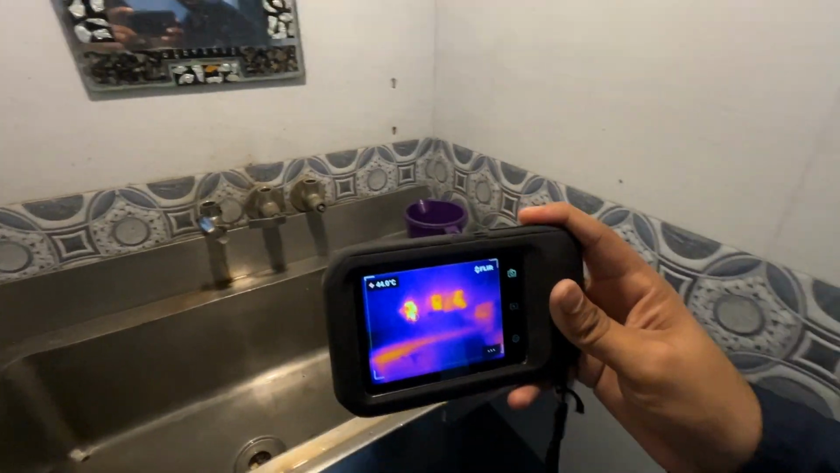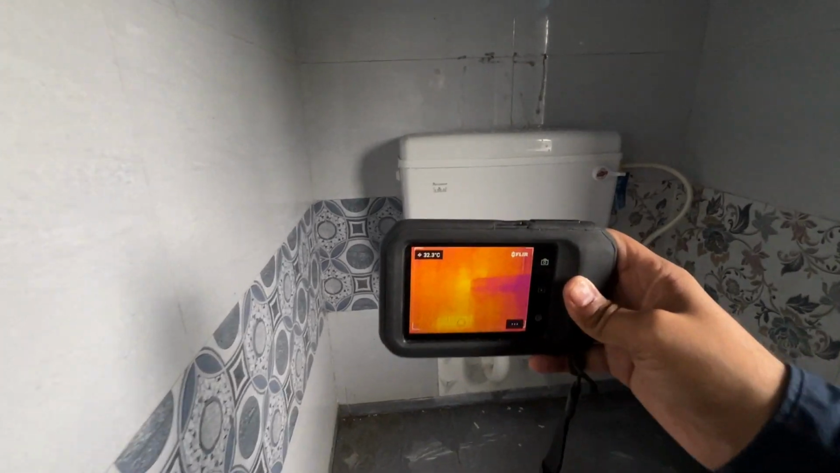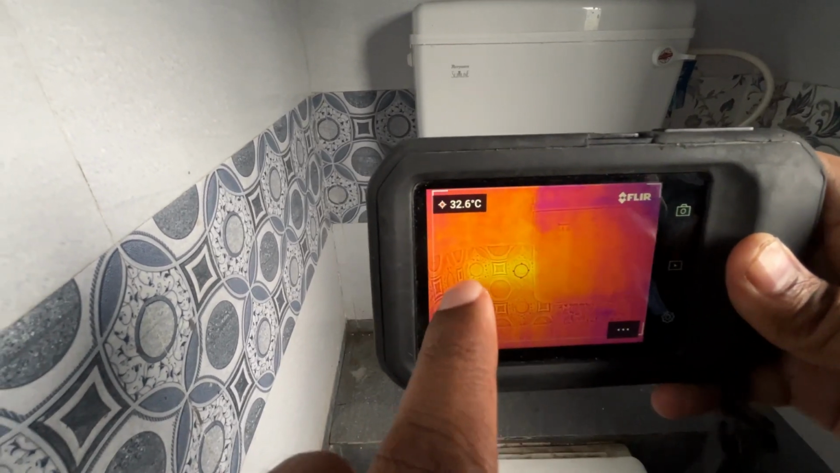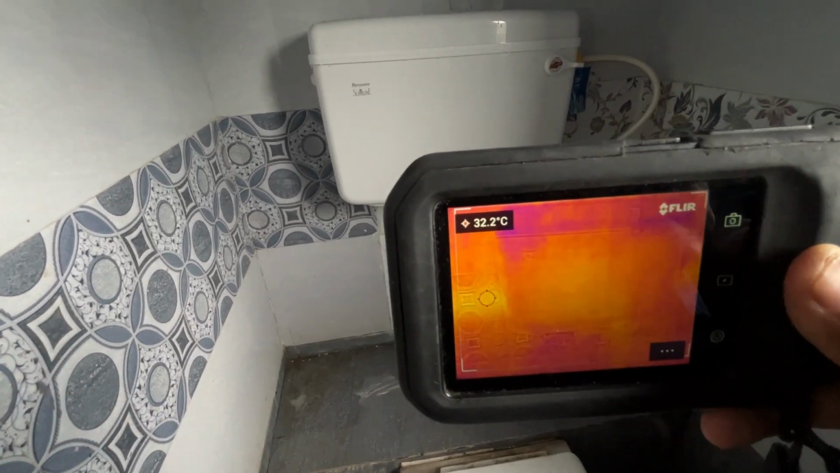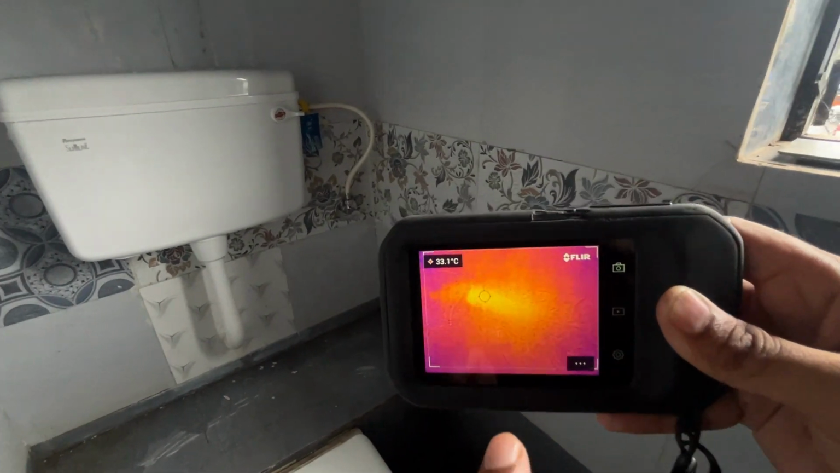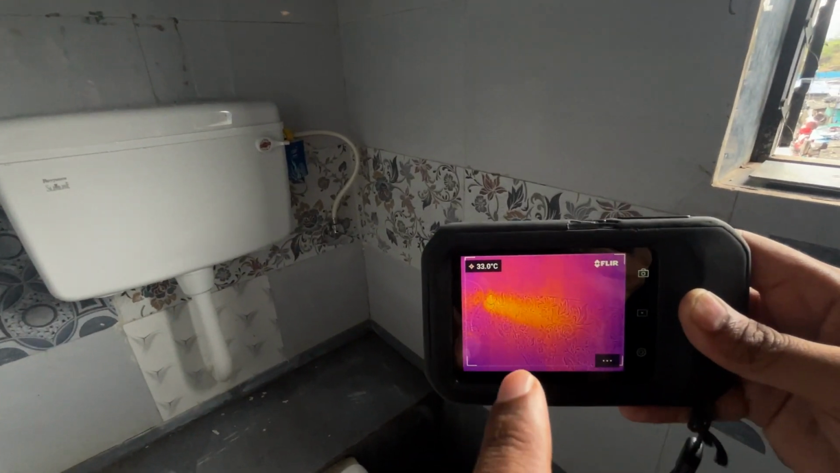Okay, now we will go and see. Here we are getting some traces. For example, here we are getting one pipe. The pipe root is here. Here we clearly see 32.3 degrees, which is a different temperature than the wall temperature. From this corner we are able to see the traces. Clearly we can see the pipe coming in from that direction.